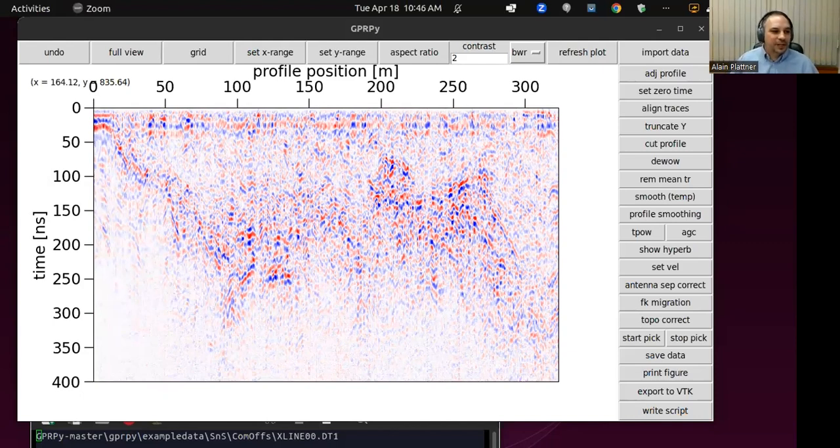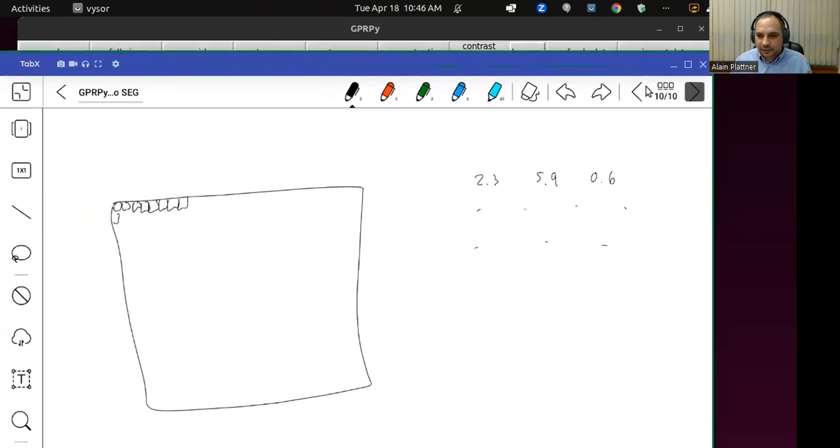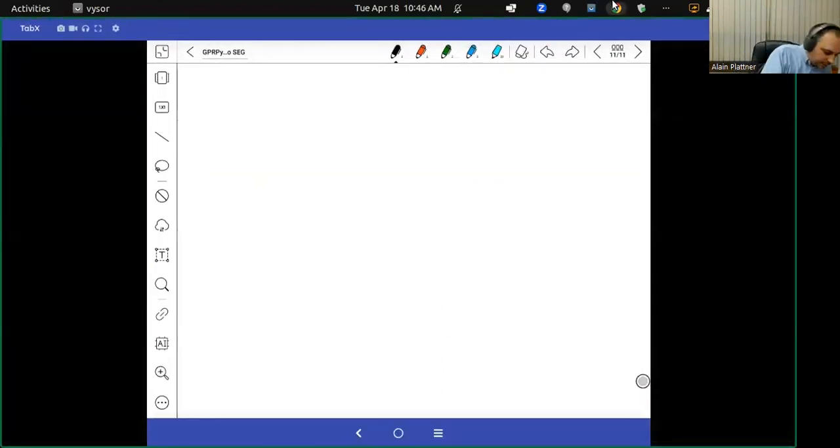Oh, someone asked, what is the function for automated gain control? The function for automated gain control is that for each window width, so for each range of pixels, I calculate the norm of these pixels, and then divide each pixel by that norm. So let's say this here is our trace.